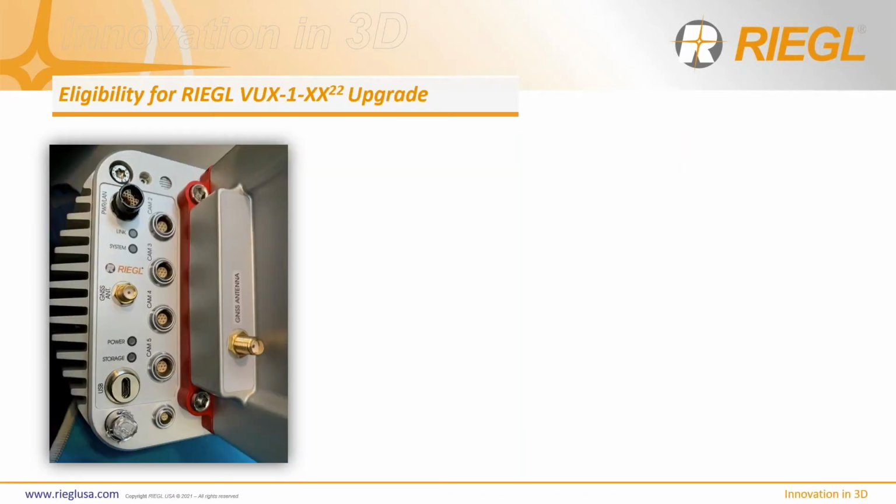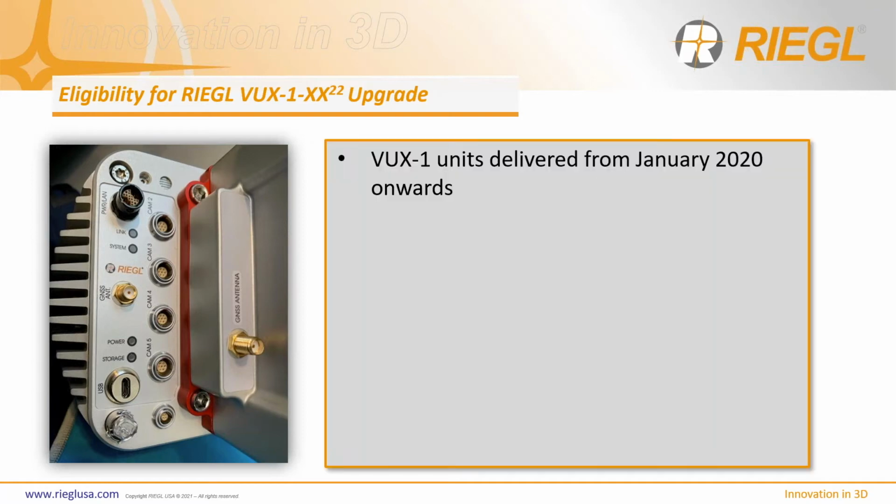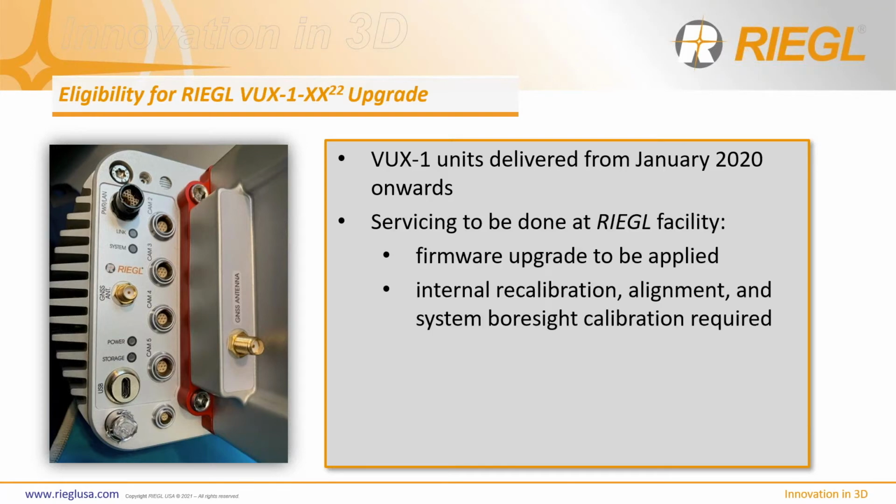So the big question is, if you're already an owner of a VUX-1 series sensor type, do you qualify for this new 22 edition series upgrade? And the answer is yes, if your sensor type was delivered to you in January 2020 and onwards. This requires servicing to be done at a RIEGL facility where not only a firmware upgrade will be applied, but an internal recalibration, alignment, system boresight calibration, and 2-year system maintenance.